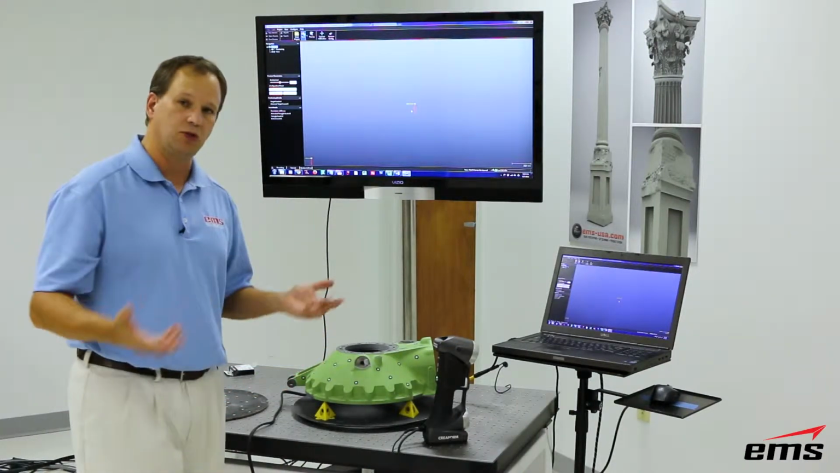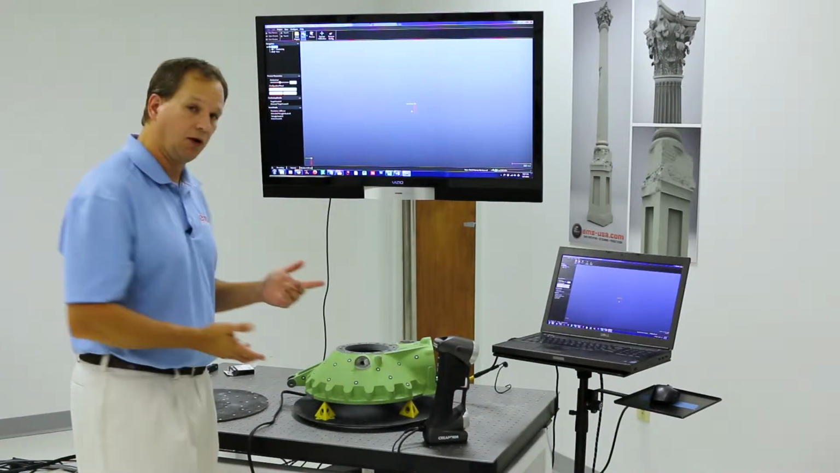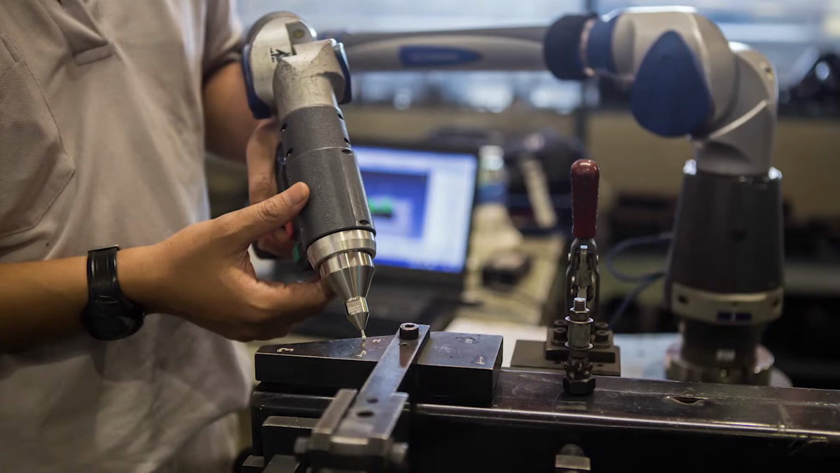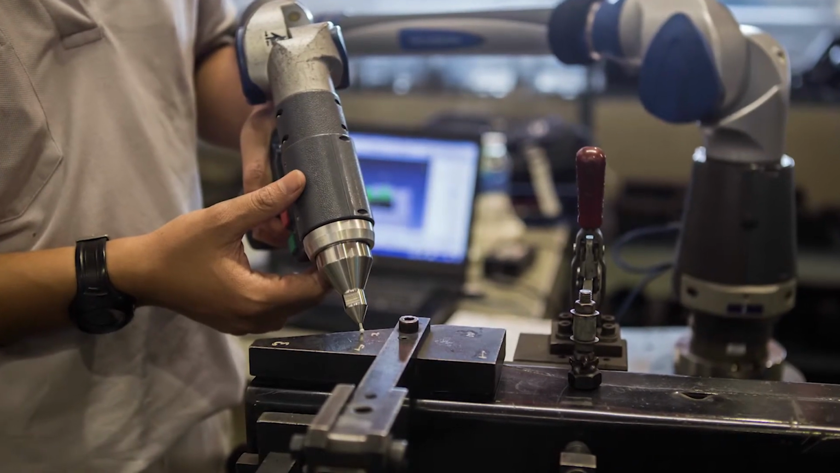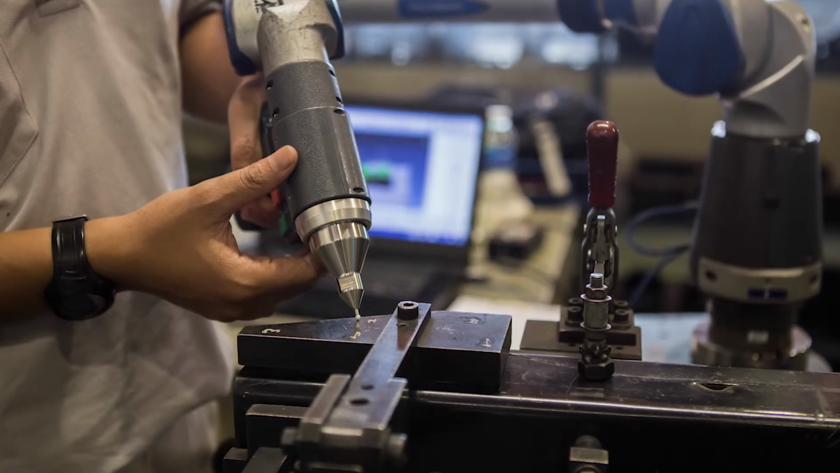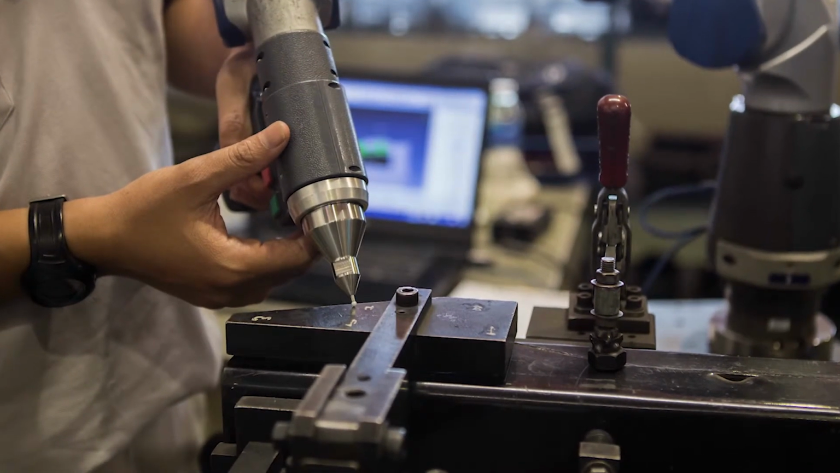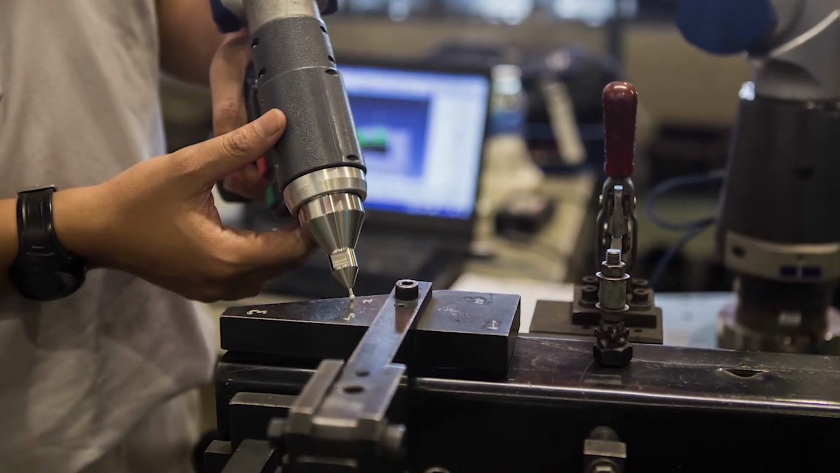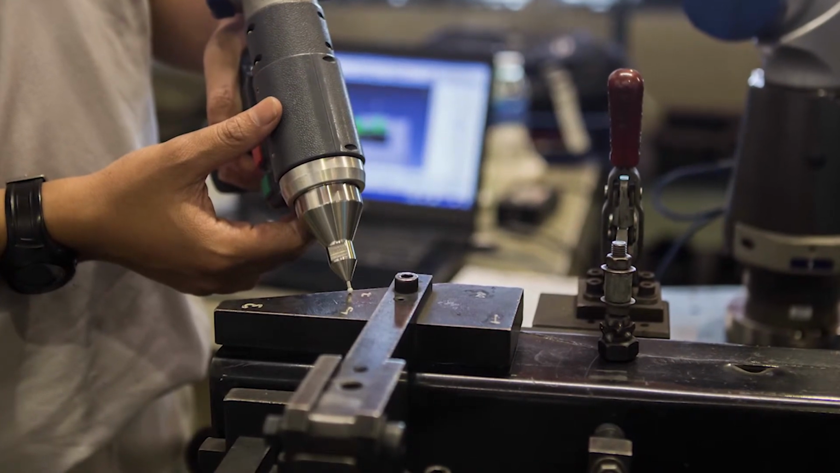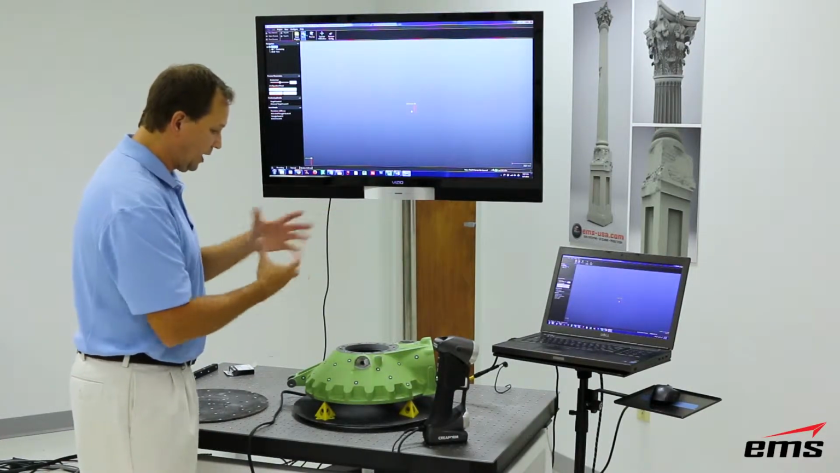You're going to see me be able to do that all really automatically, where if I was using, for example, let's say an ARM-based scanner, I would have to scan the part and then save that file, flip it over, and scan it again. The problem with ARM-based scanners is the part can't move while you're scanning. The base of the arm can't move, and you need a real, rigid setup, almost like a CMM, in order to keep your accuracy, because otherwise you're going to have multiple setups.